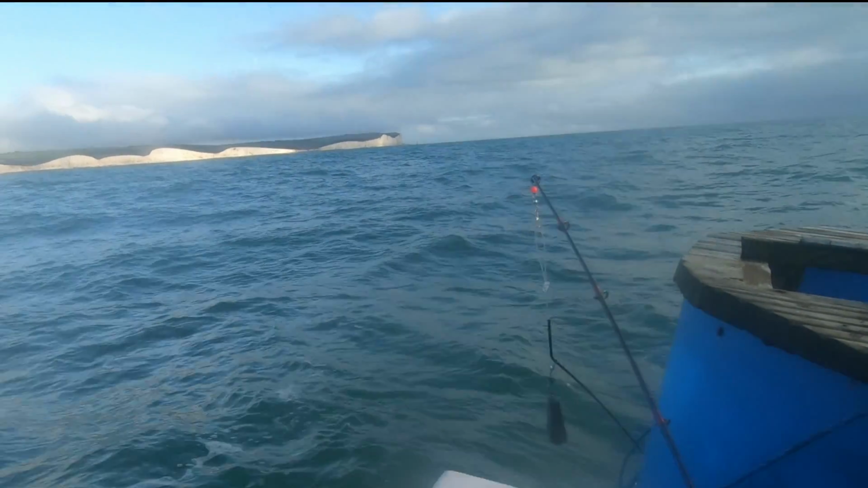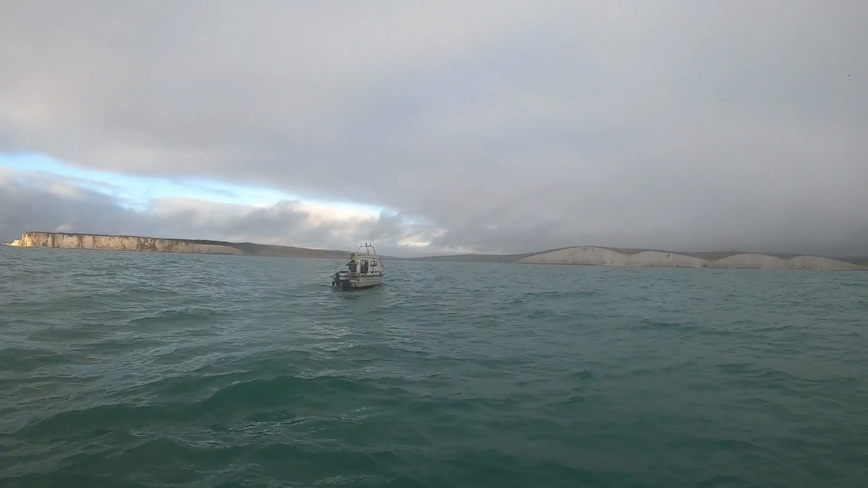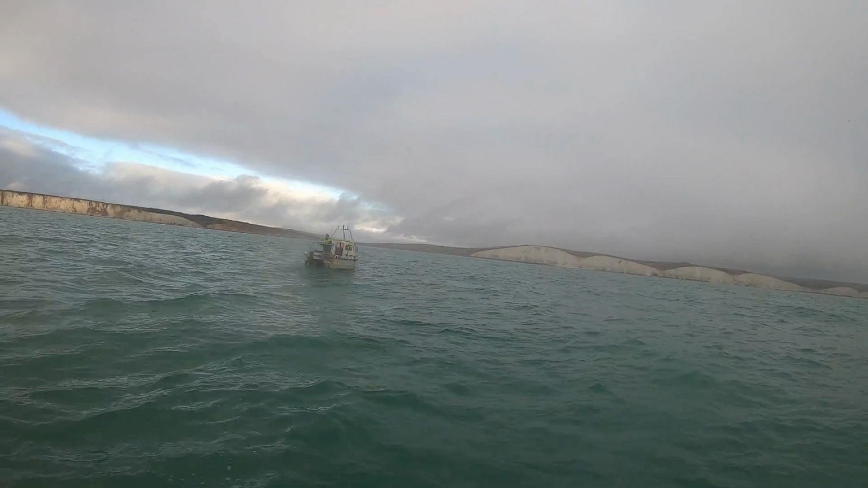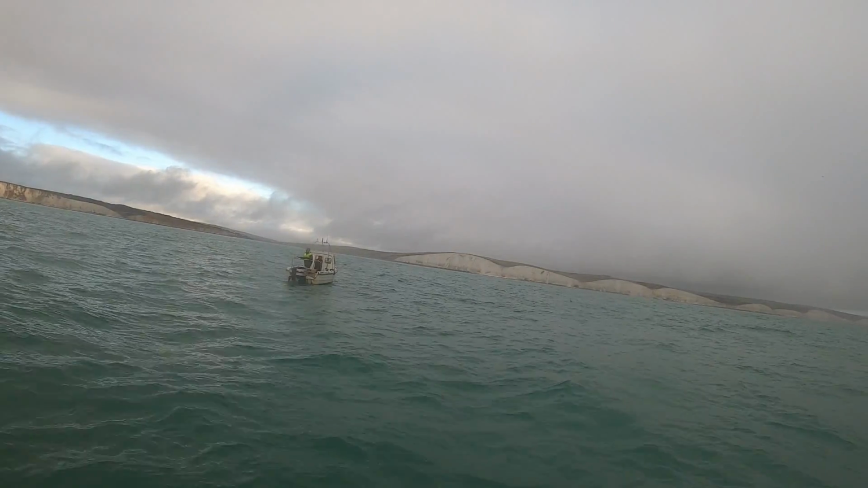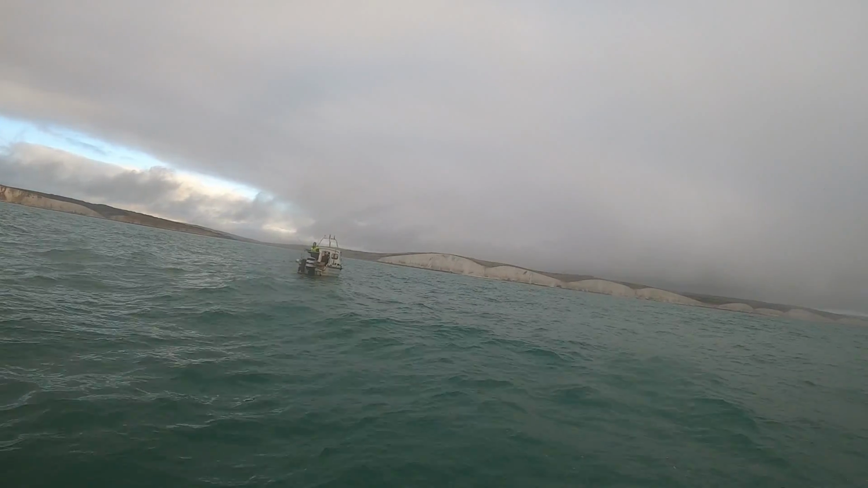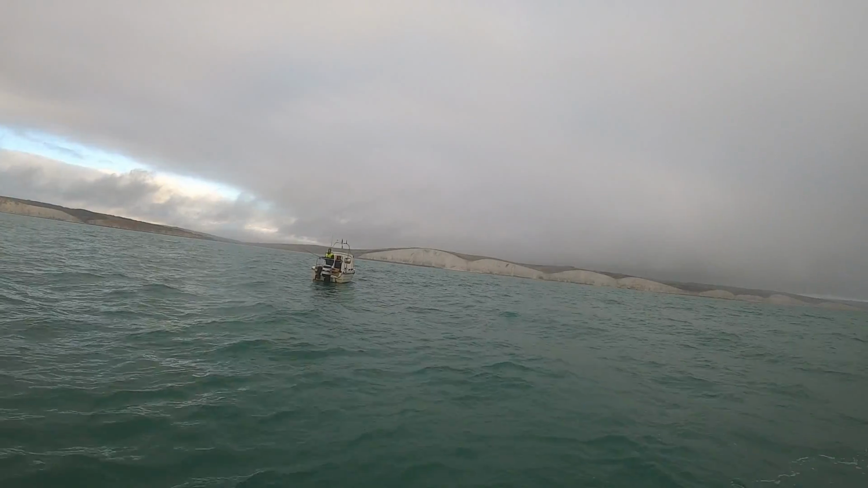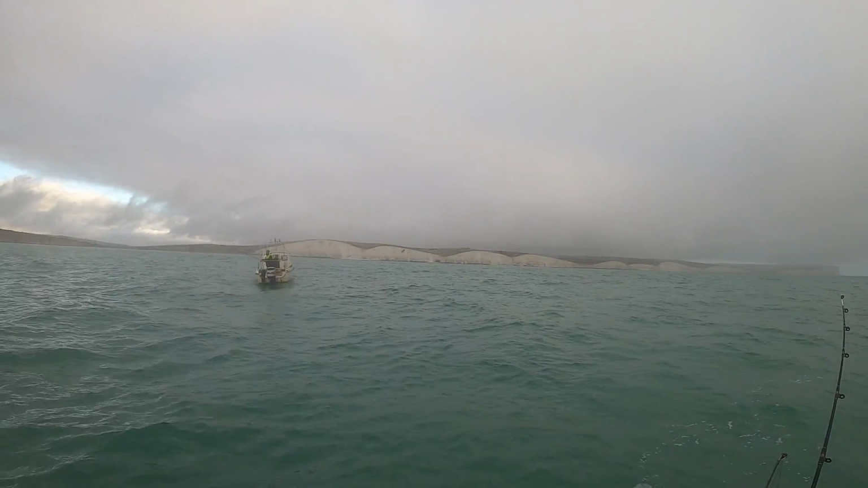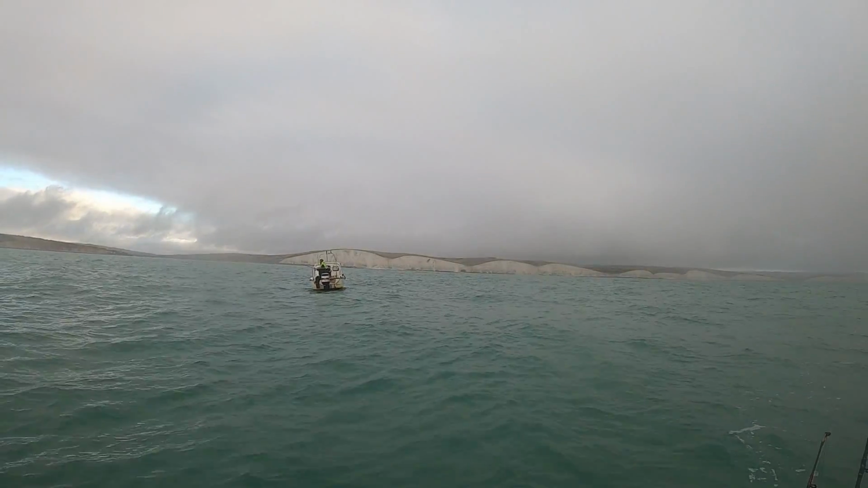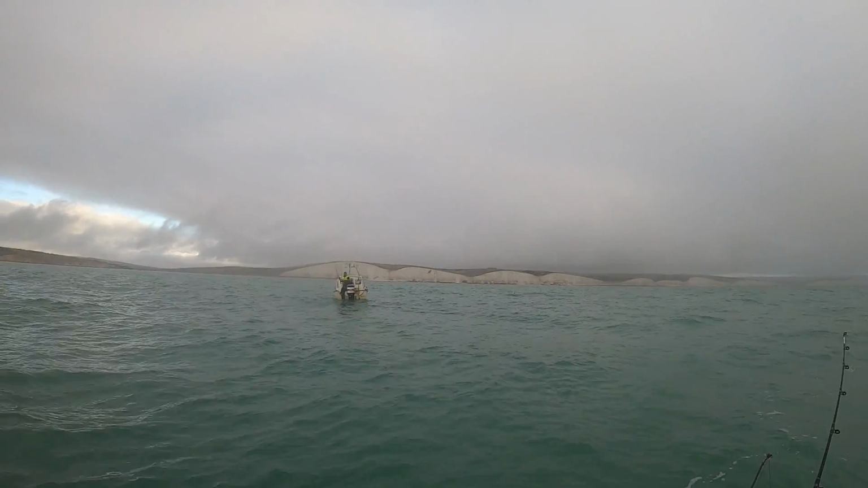Gannet coming over to check us out. And there's another boat from our yard come out here and giving it a go. Where have you been out today? You've been out Stroud, did she say? Yeah. Anything? Yeah, it's pretty much what we've been having here, apart from Big Granddaddy Pout.